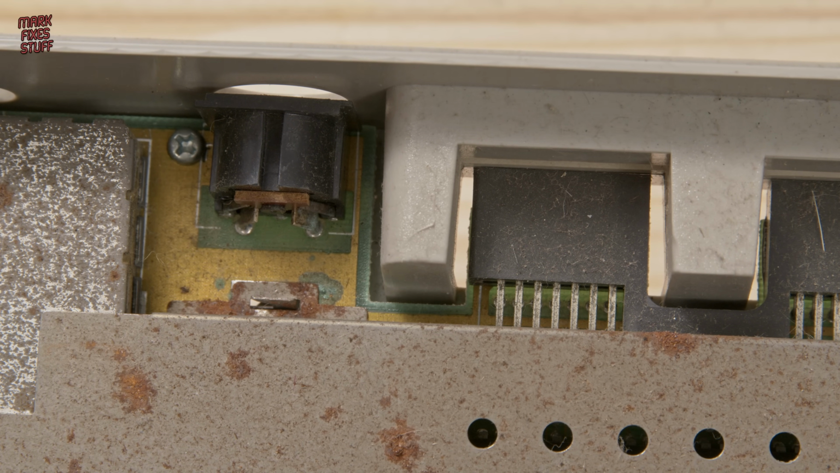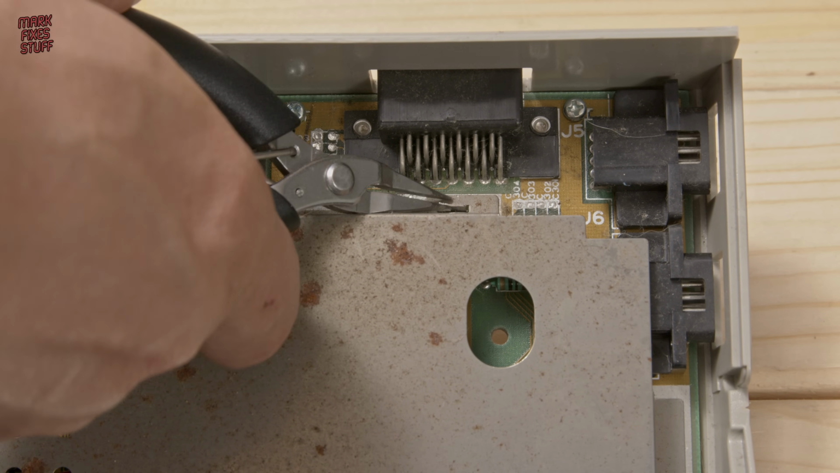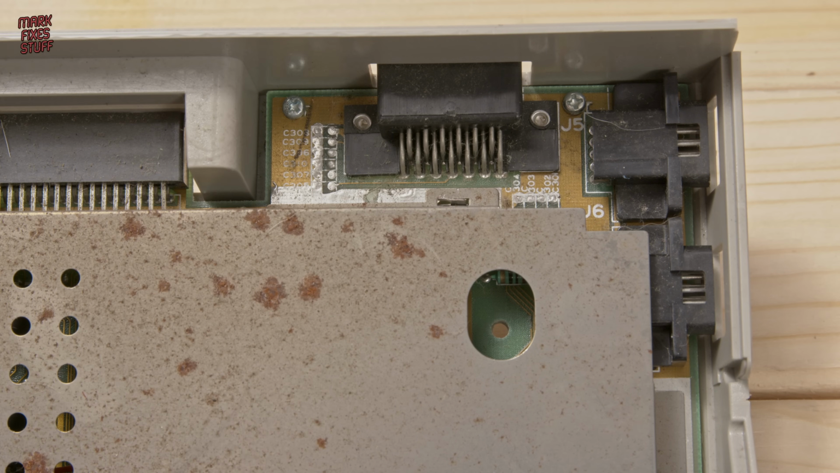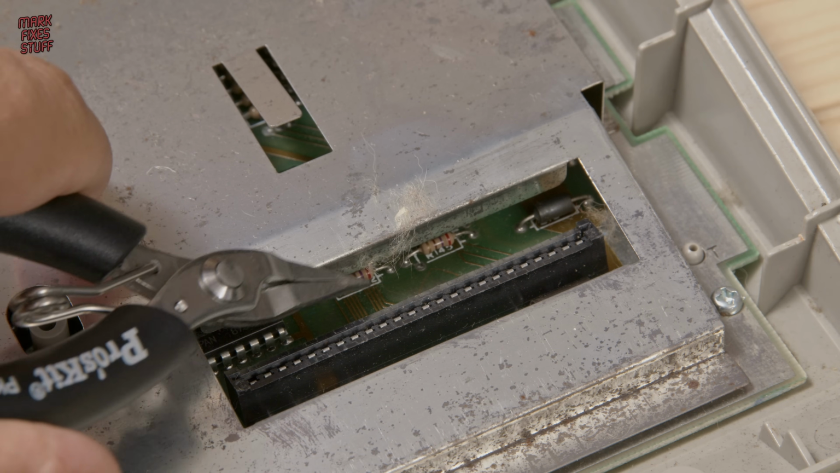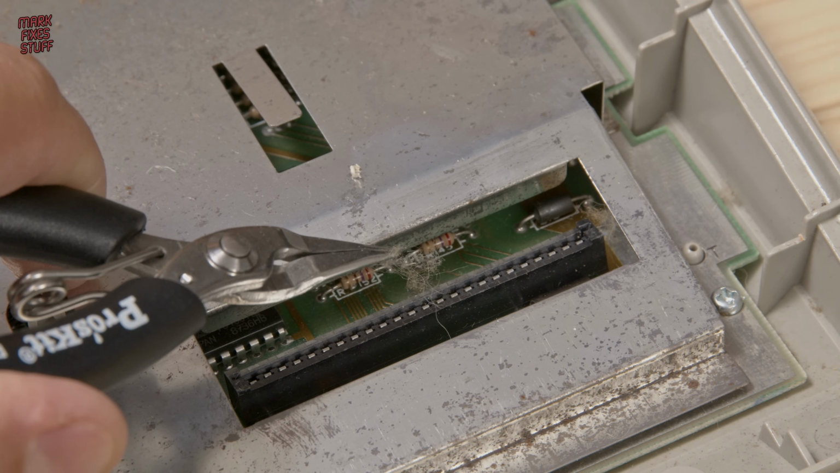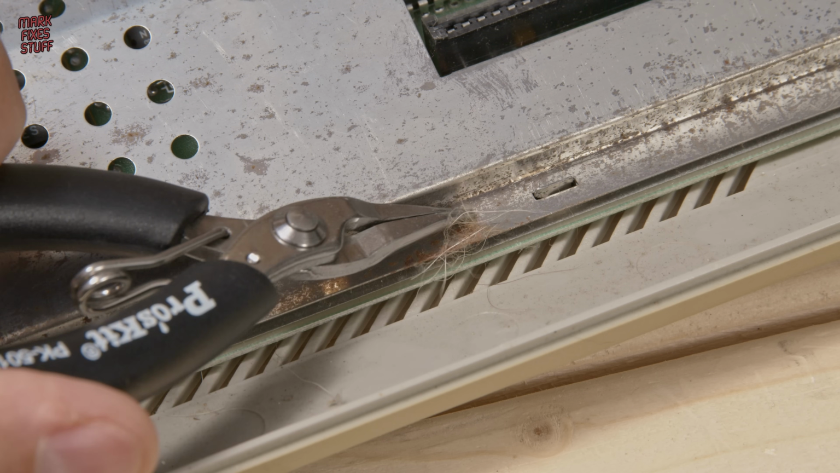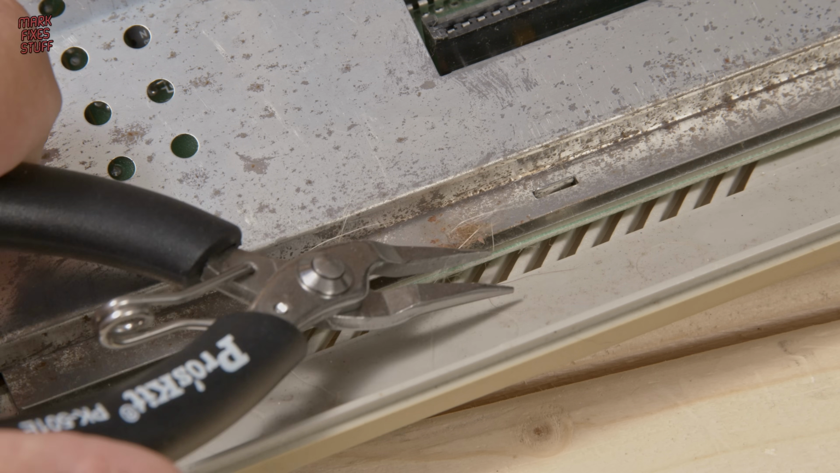Well, the eagle-eyed amongst you might have seen, inside this machine, there's quite a lot of hair. And down by the keyboard connector I found a further couple of hairy balls. If that's a cat, I don't want to meet it. Honestly, this hair is literally everywhere. It's huge.